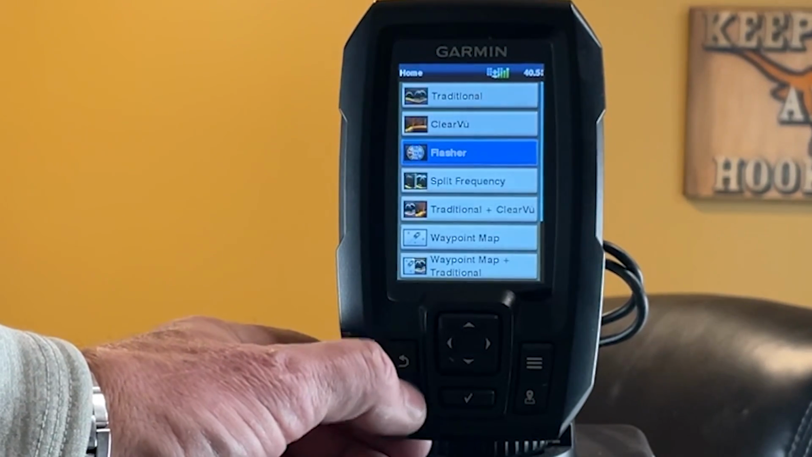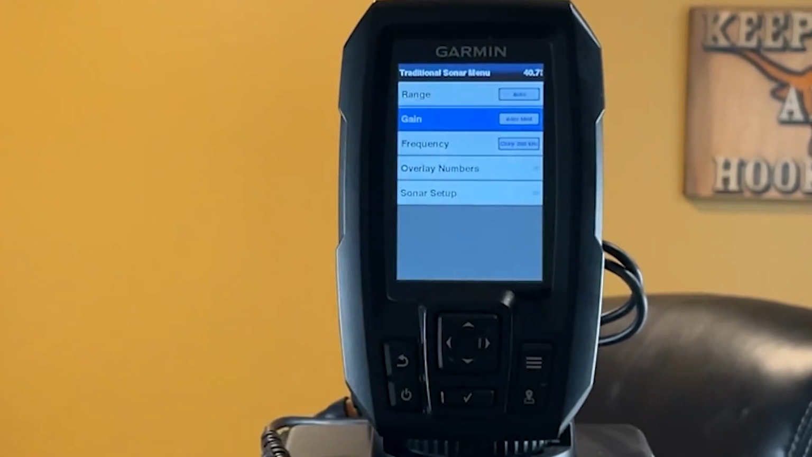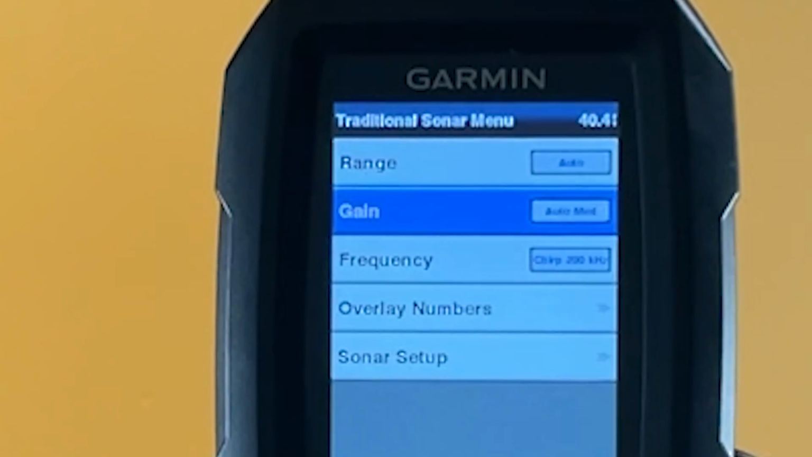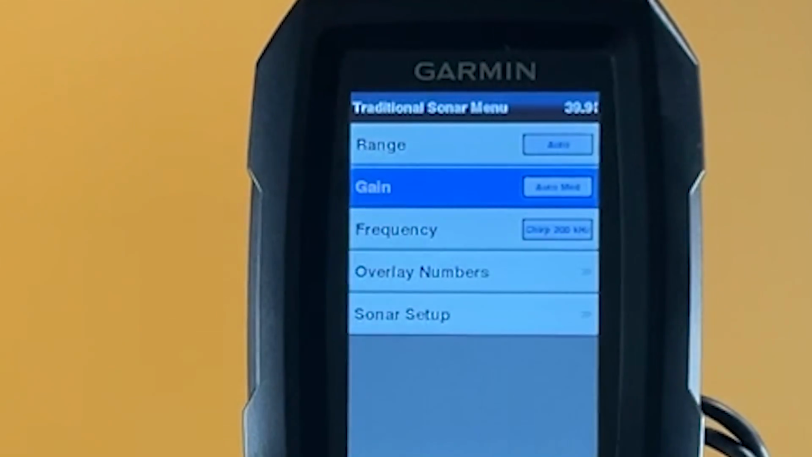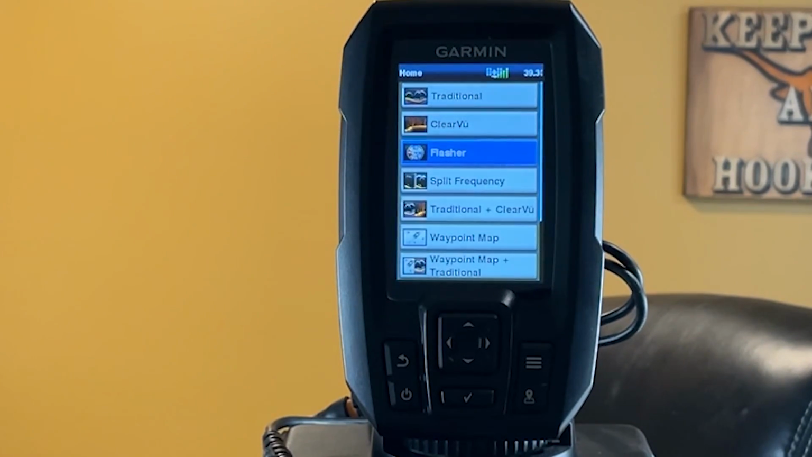I wonder what options we got on flasher. Never used the flasher. Let's see, we got frequency, the range, the gain. I might have to play with that. That looks really handy. I think nowadays what they're calling that is the A-scope, and that shows up on the side of your traditional sonar screen. Basically what it's doing, it's letting you see movement underneath your transducer and at what depth. So really handy.